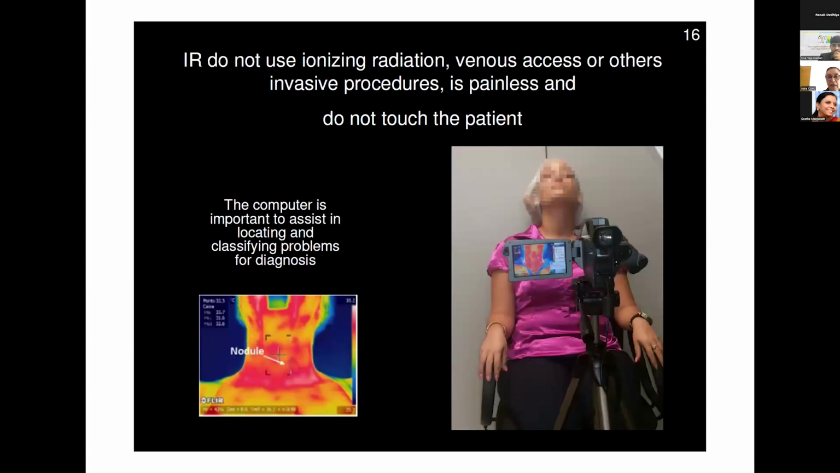So sometimes it is difficult, and you have to remind the patient, and especially the medical doctor, who is our partner in the research, that as with another type of imaging, it has some particularities.